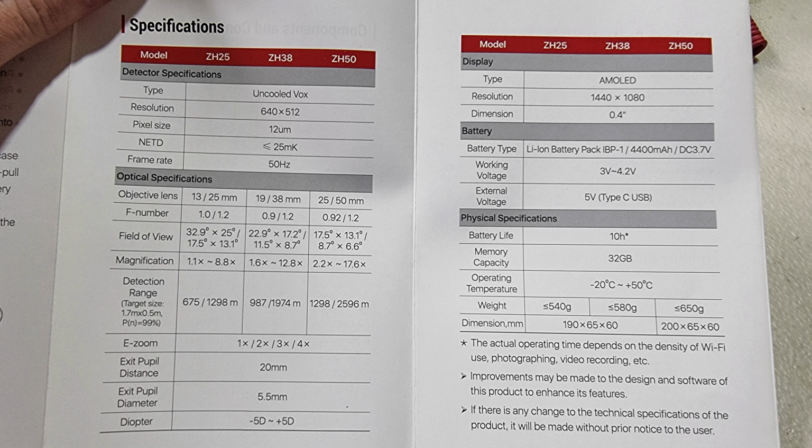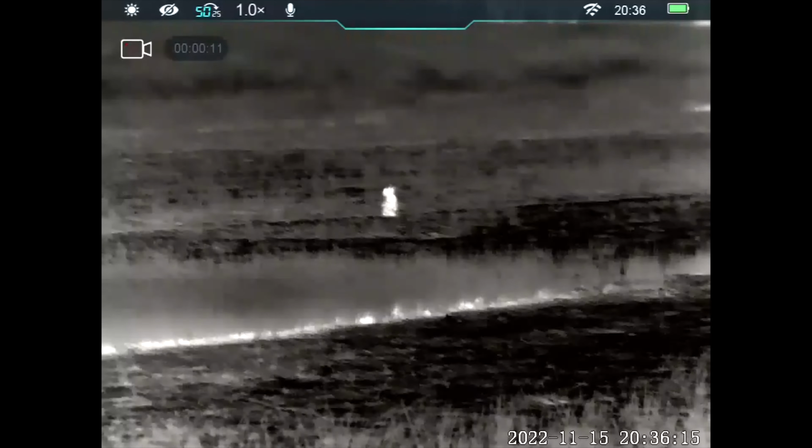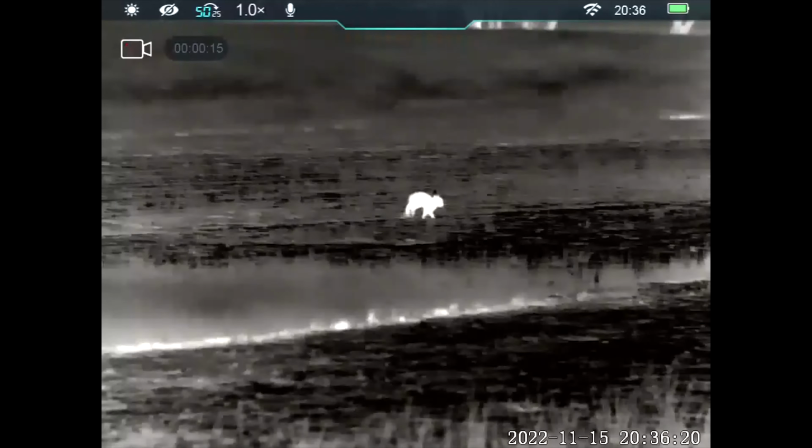This is the ZH50. The resolution of the sensor is 640 by 512. It's got 12 micron pixels. It has a NETD of sub 25 millikelvin, that's important, and a 25 Hz frame rate. The objective lens on this is 25 and 50, so your fields of view for those two distances are 17.5 degrees by 13.1, and on the 50mm it's 8.7 degrees by 6.6. The base mag on the 25mm is 2.2. I think the base mag on 50mm is around 4, but you might want to check that for yourself.